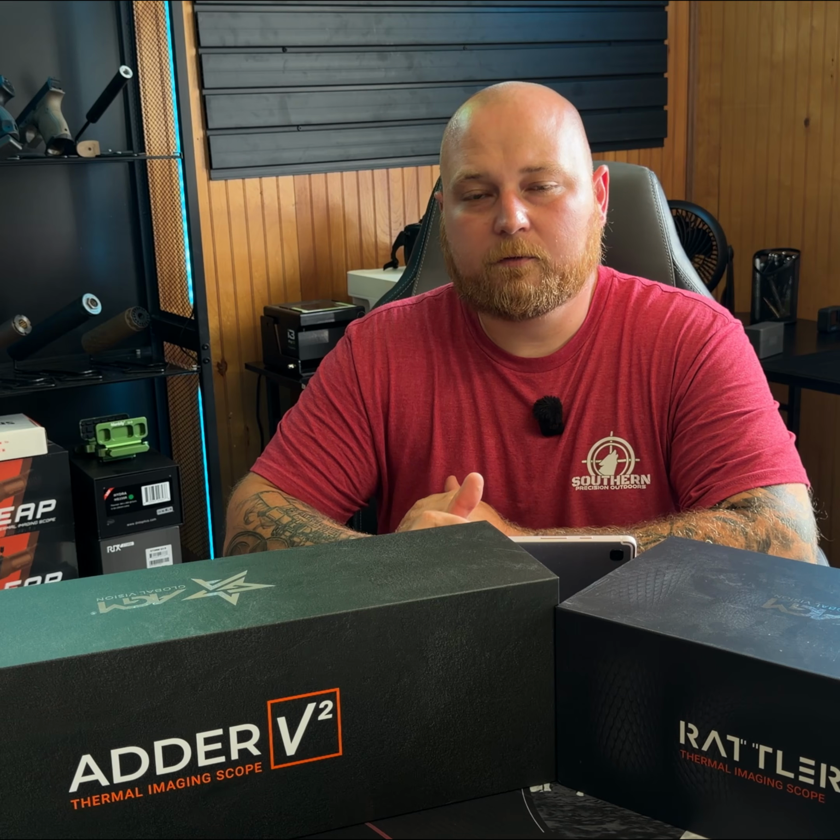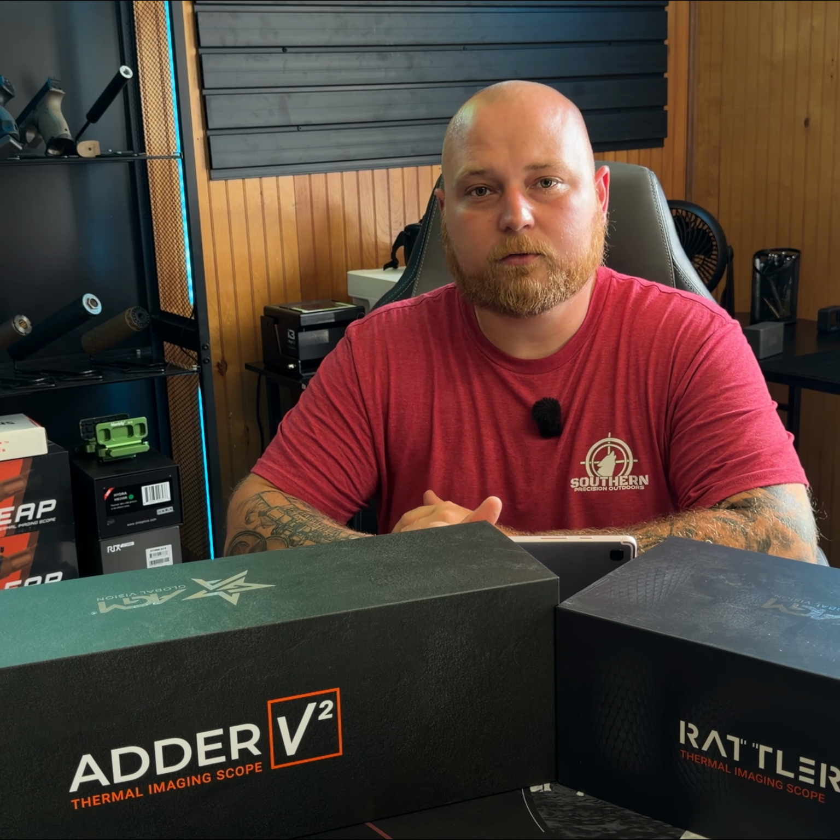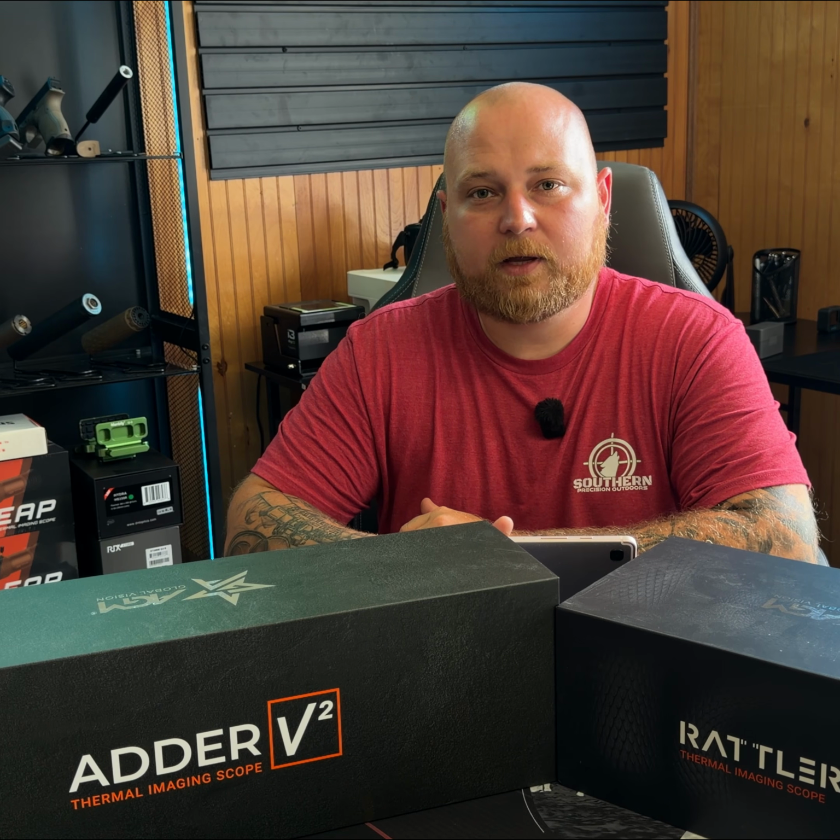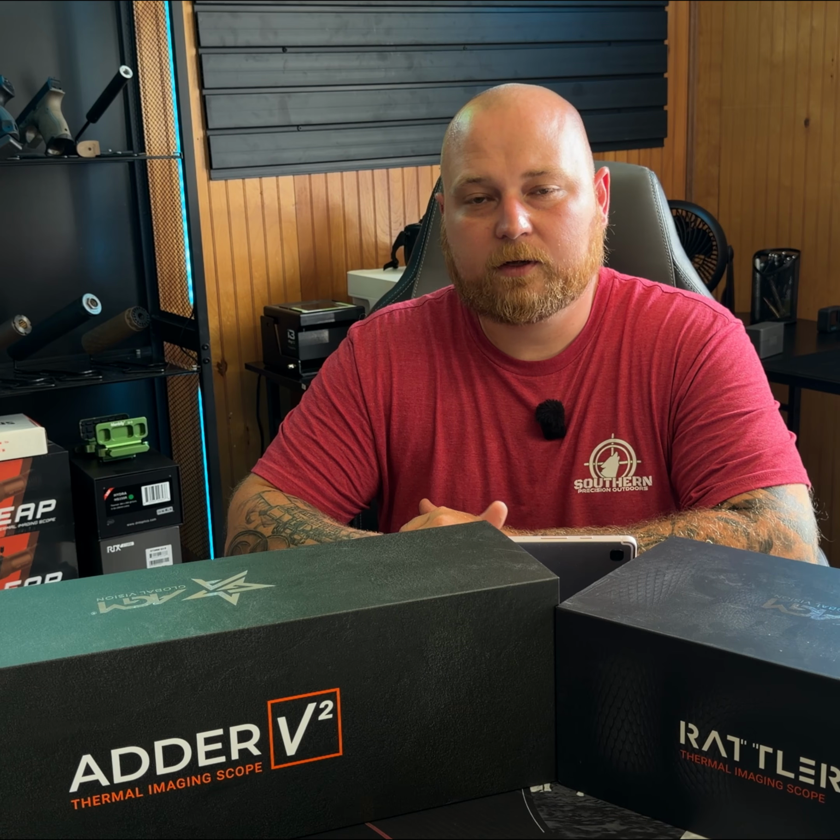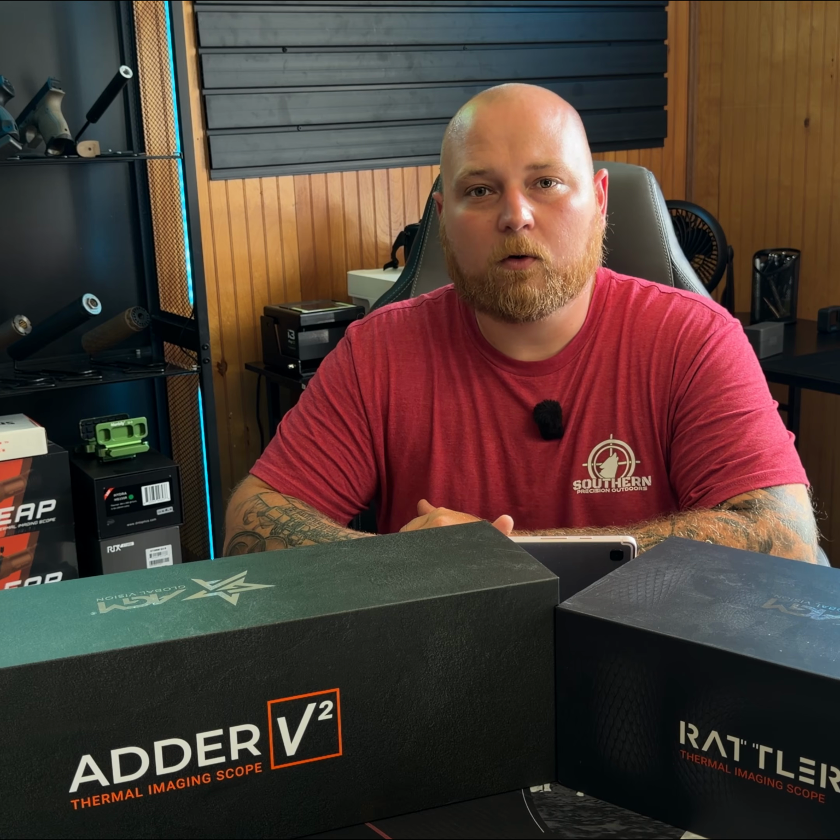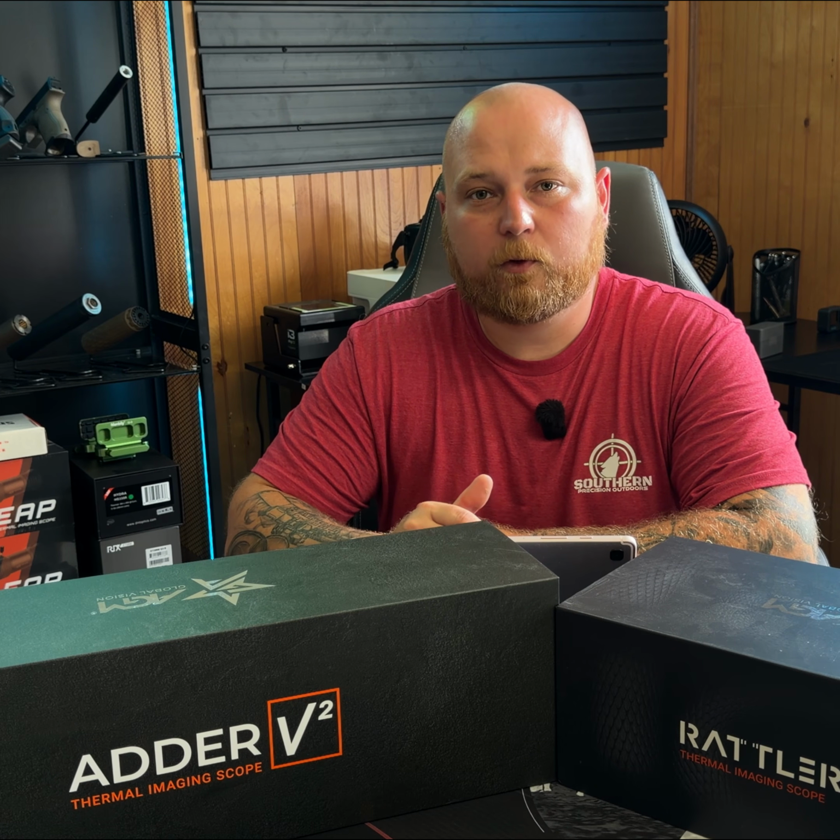So when we say 256, 384, and 640, we're talking about the thermal resolution. Now, a 256 has the fewest amount of pixels that is building your image, then a 384 has a little bit more, and then a 640 has quite a bit more. So the more pixels you have, the more detailed your image will be.